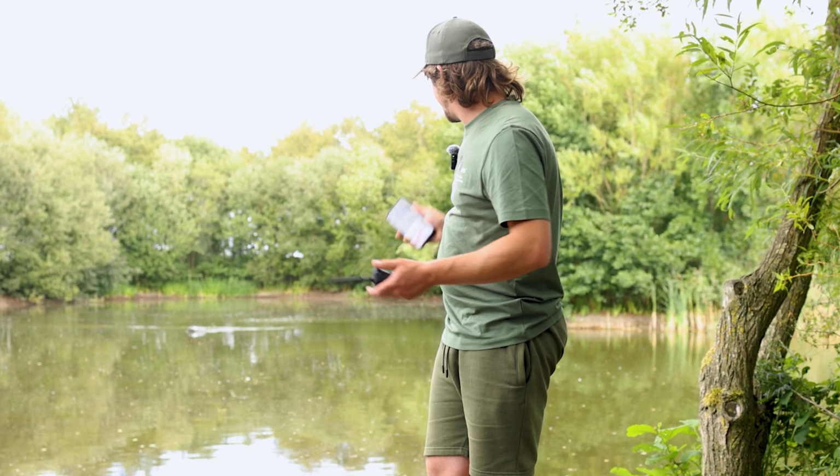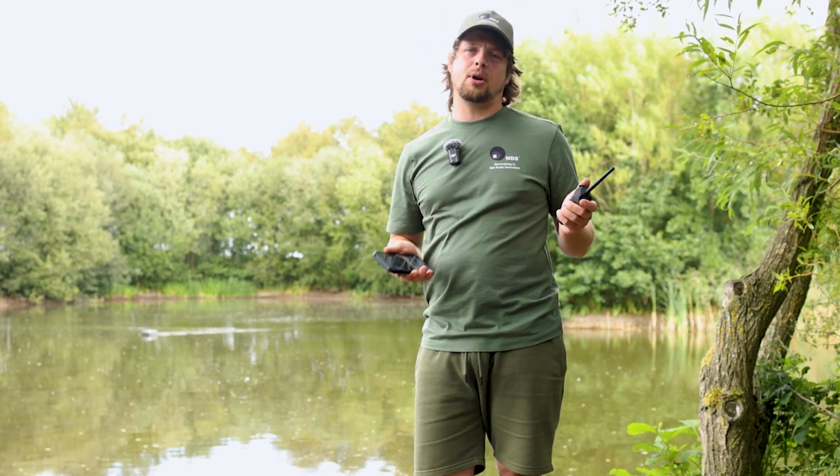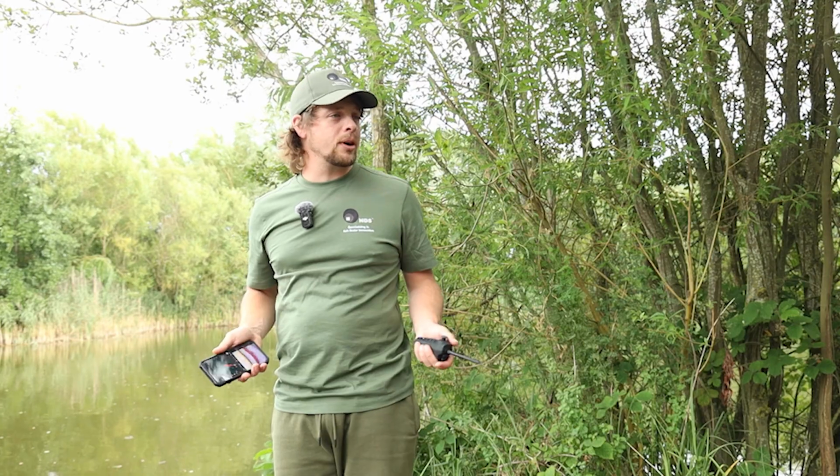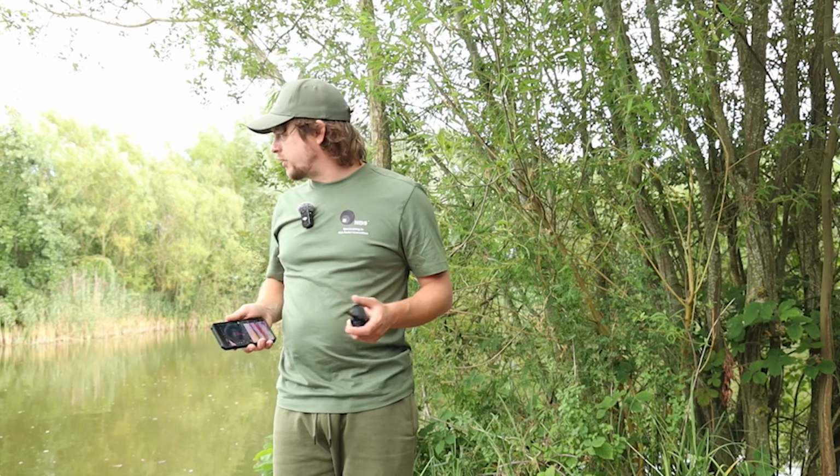So as you can tell, the lake bed from here to where I've just sent it isn't the most varying. It only very slightly drops, and there's not a great deal of weed because that seems to have all died off. There's been quite a bad algae bloom on this lake, so the weed has generally died off.